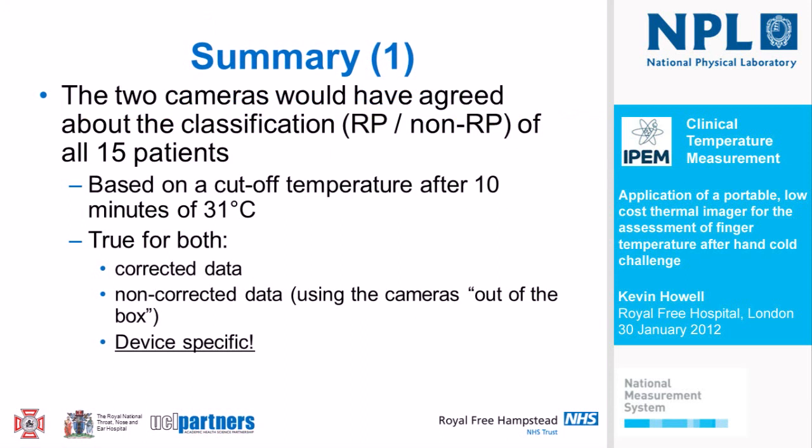So in summary, we found interestingly that, coming back to my somewhat arbitrary cut-off of 31 degrees Celsius, the 2 cameras would have agreed about the classification, Raynaud to non-Raynaud, of all 15 patients based on that cut-off.